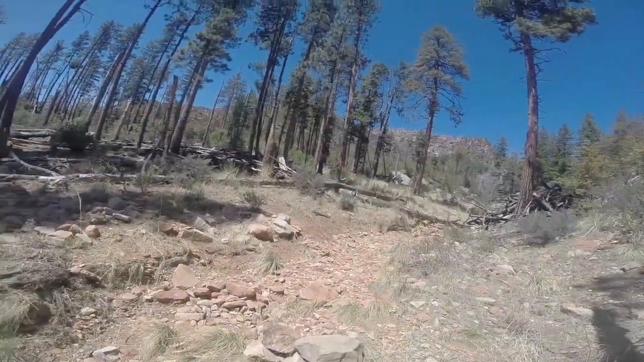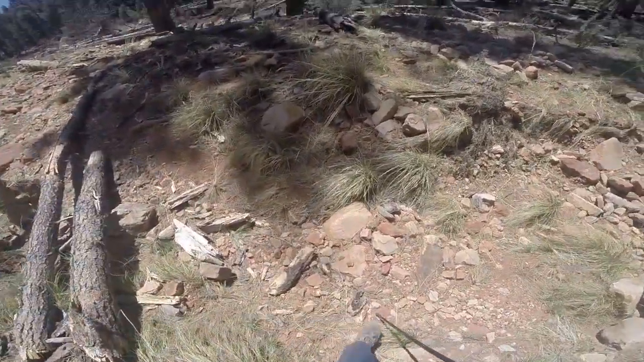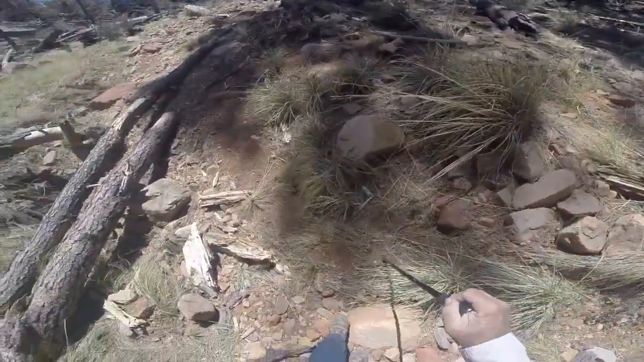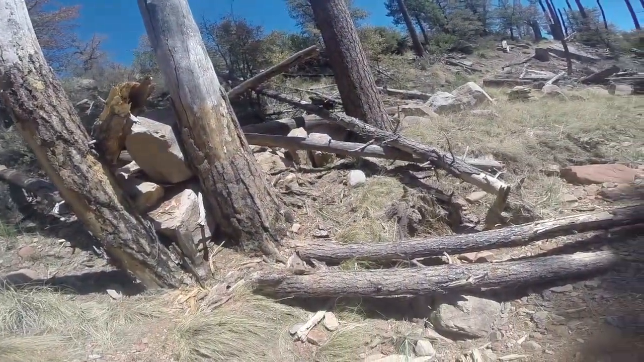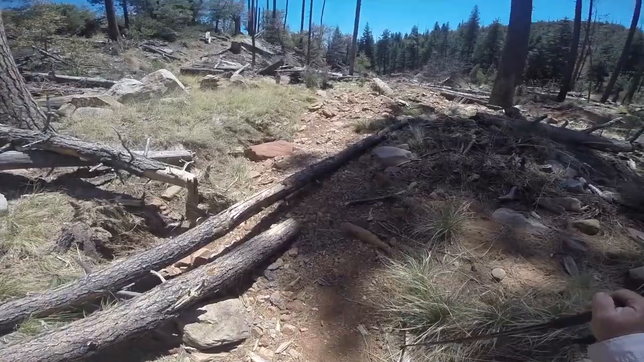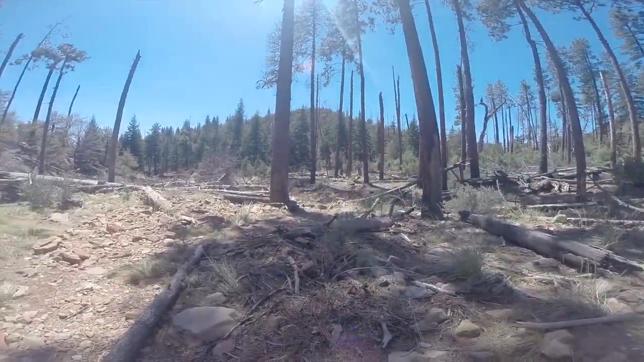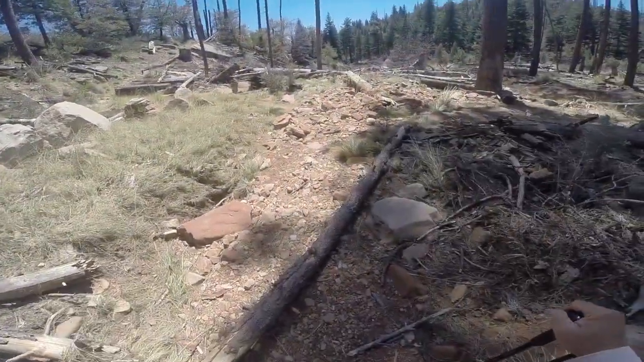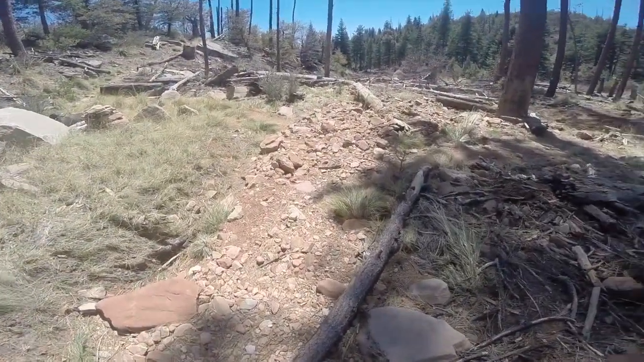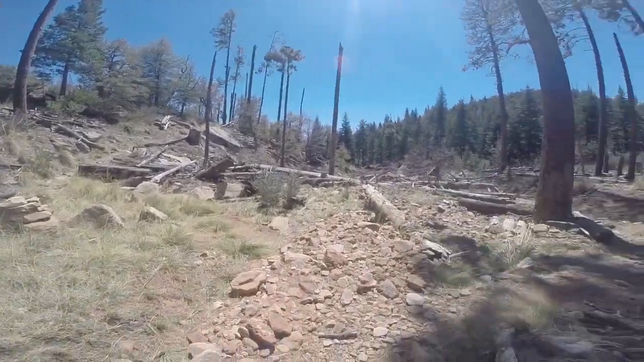I put it more to catch mountain lion and bear, but that didn't happen. I'm very surprised that there were no bear on my cameras. Very surprised. It just may not be out. So, I'm going to head back.